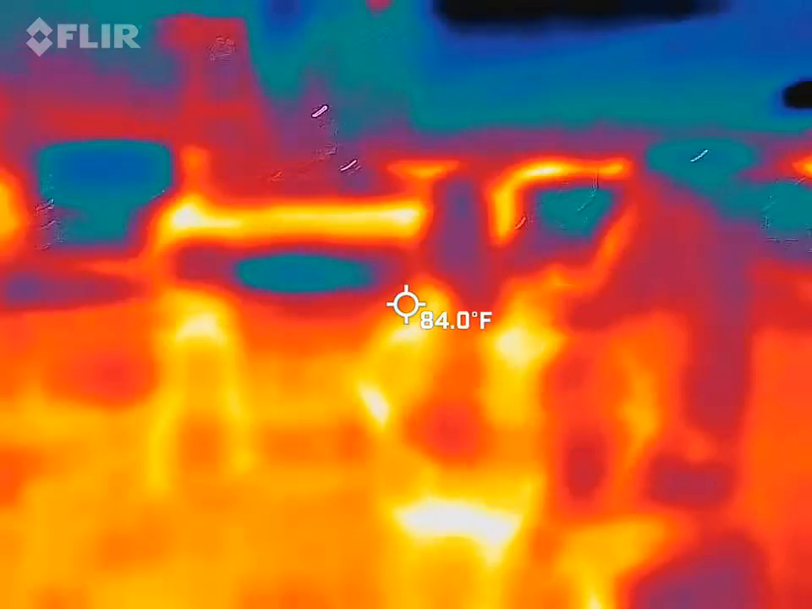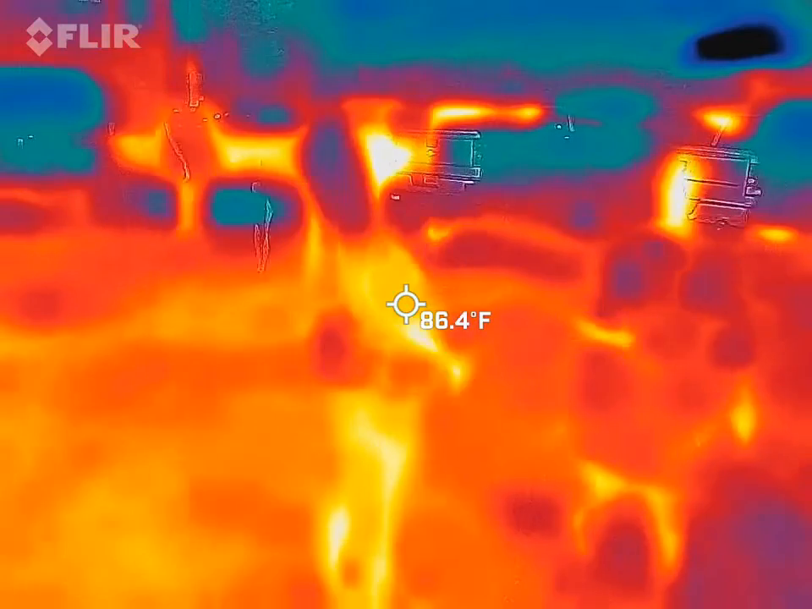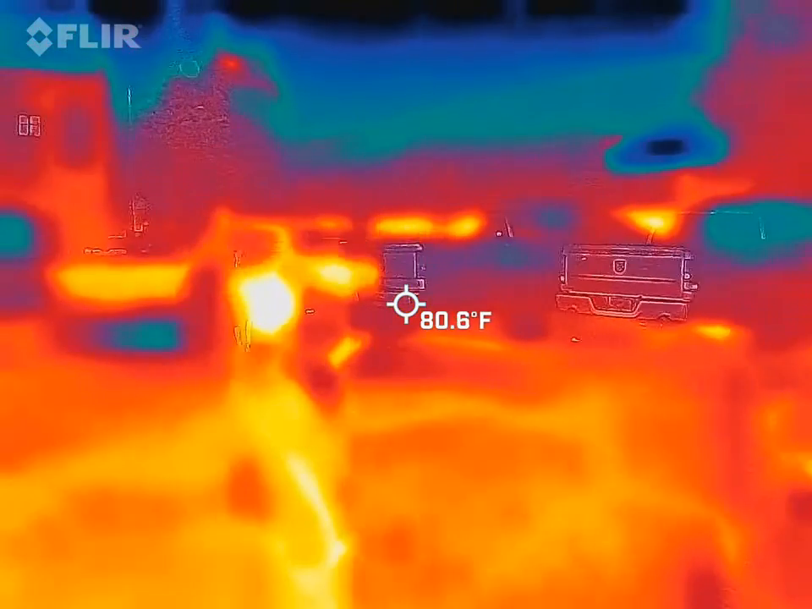Anything crazy going on with you? Not yet. And again, it's not going to catch something every night. It's just when I do catch it, it's super rad. It needs to be ready and recording.